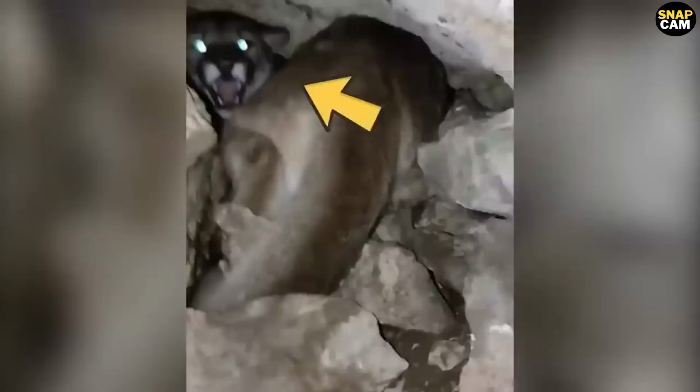A similar incident happened to 2 friends who were exploring the mountains when they came across a dangerous mountain lion. They heard some weird noises as they were climbing the mountain, and they decided to find out where it was coming from. They found a nearby cave and entered it. Little did they know that they would witness the most horrific incident of their lives.